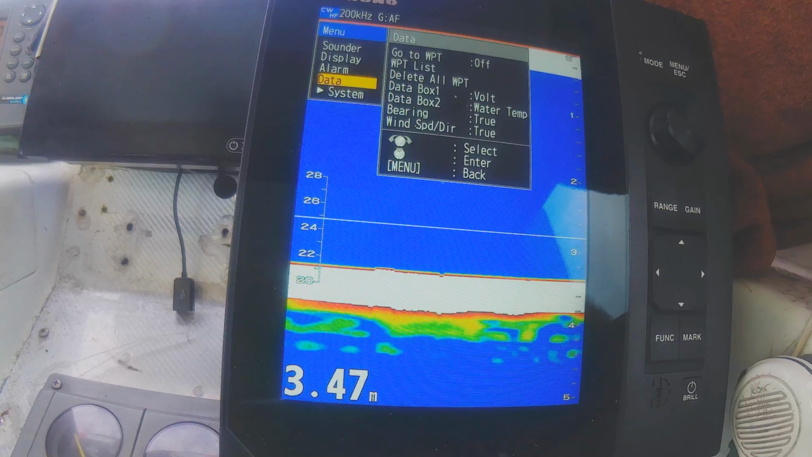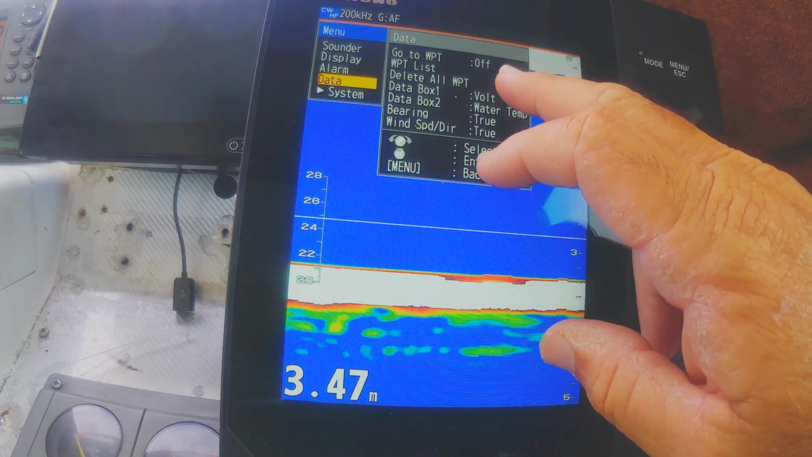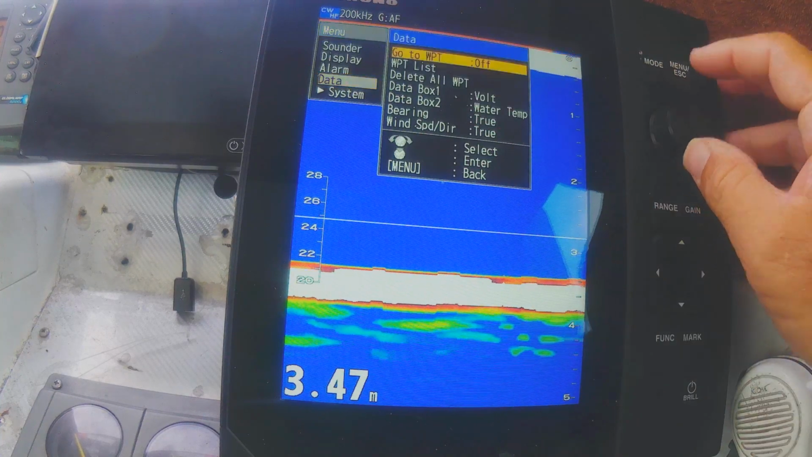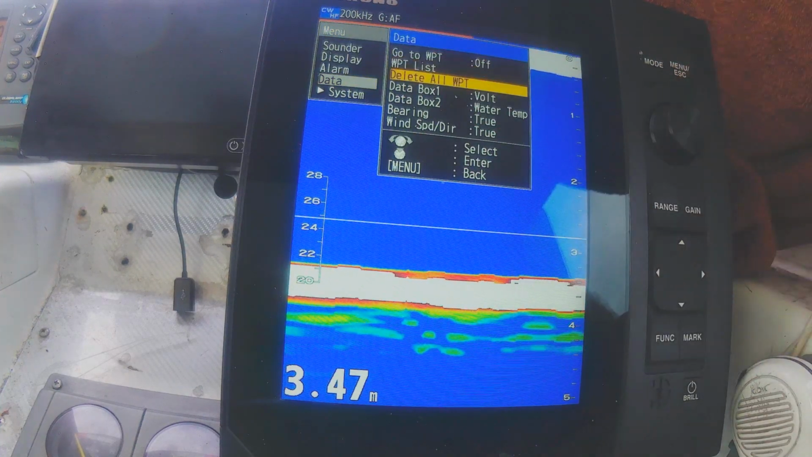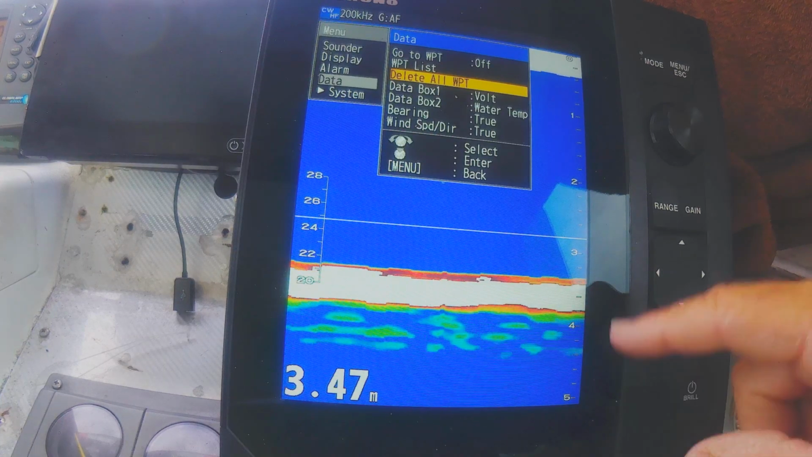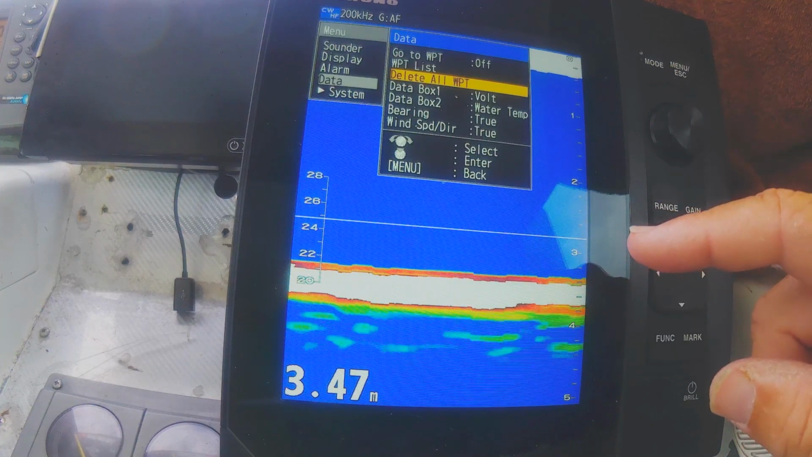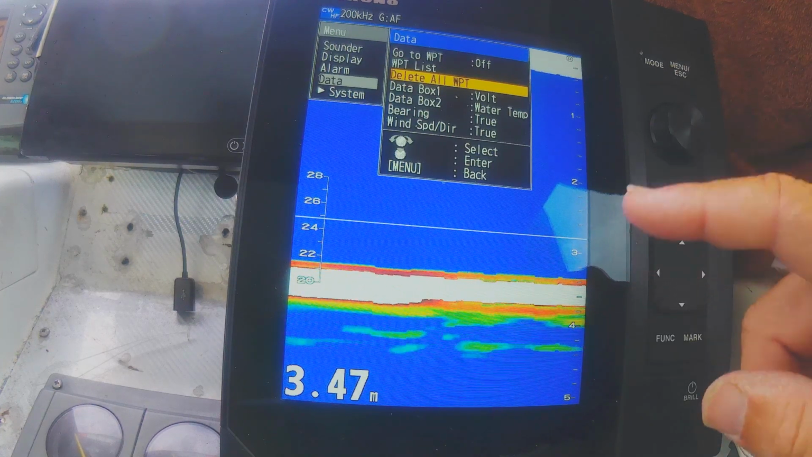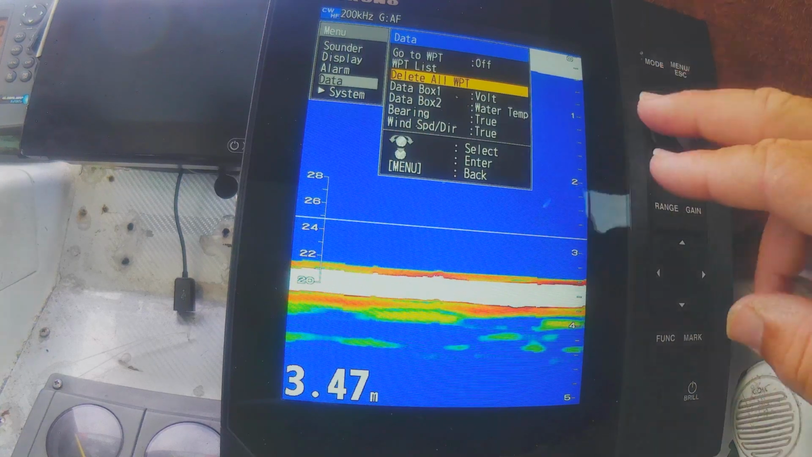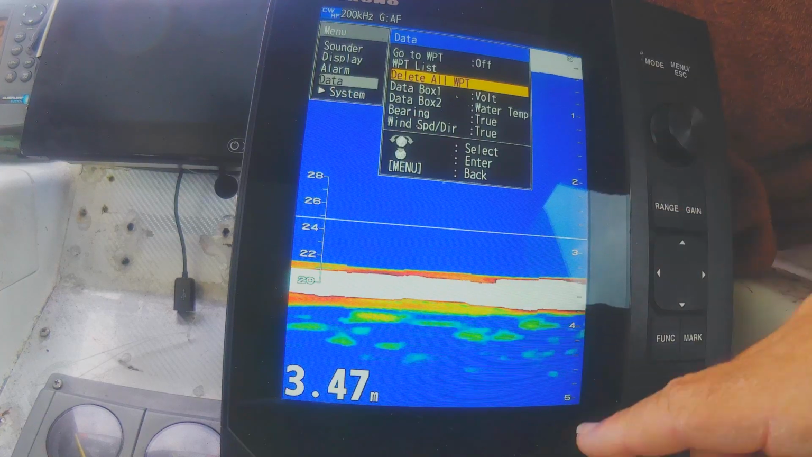Data, okay. Go to waypoint, well I'm not set up on a Furuno plotter. Waypoint list, I guess this is a little bit different. The old one, I think it had 10, maybe 20, but I think it's just 10 marks. And what would happen is you'd fill your 10 marks up on your 585 or your 588, and then I don't know whether there was a way to do it or not, but the way I did it was just a system reset.